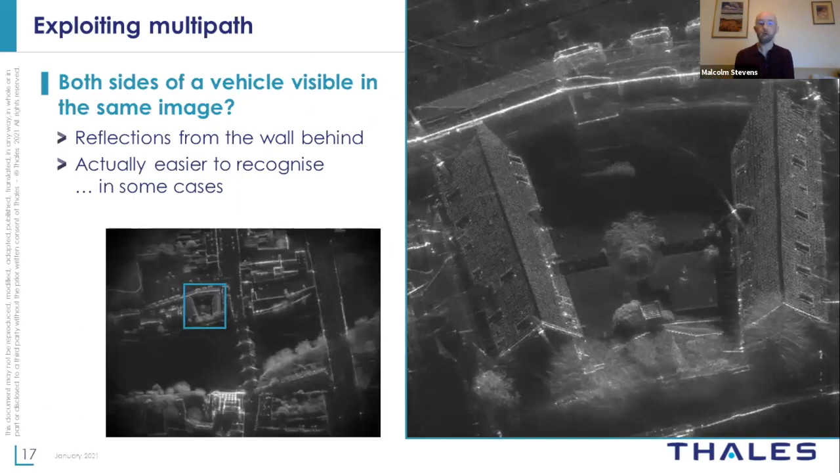But we can also use the fact that we get reflections off many surfaces, so walls and the ground all act with most of the energy being reflected away from the radar rather than back. That actually means that we can potentially see both sides of a vehicle in the same image. So at the top of this image here, you've got vehicles that are seen directly, the direct path to the vehicle, but also you've got a second image, just below, which has been reflected off the wall, and so is actually at longer range.